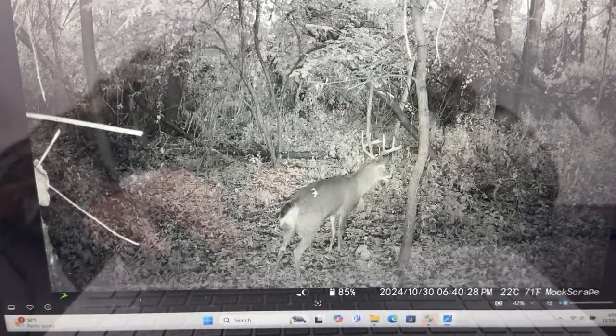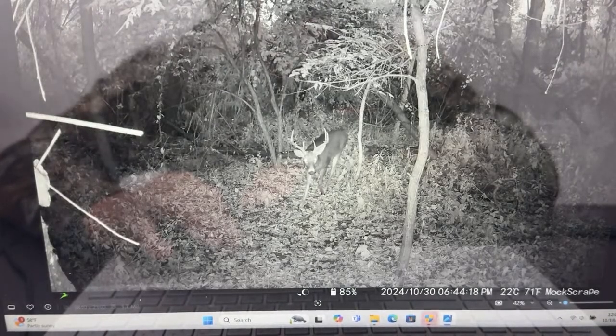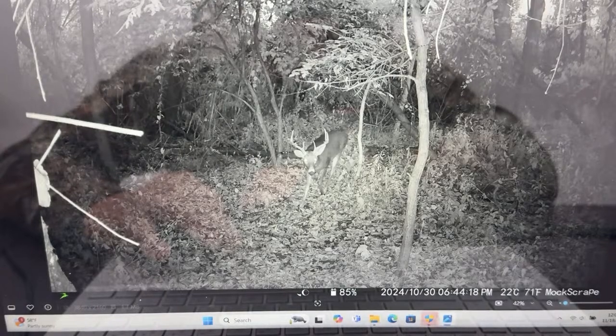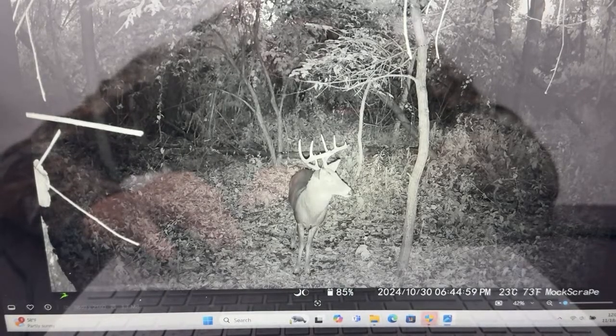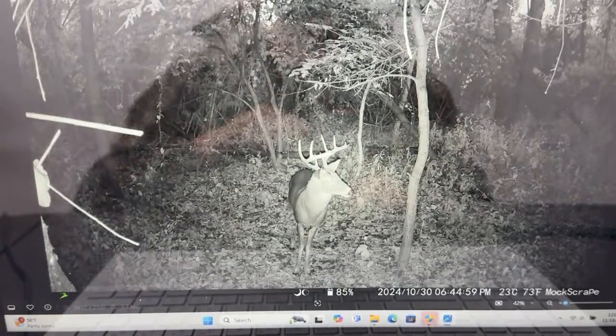So there he is there. There he's walking up to the vine. He's coming back now. There's a front view of him coming back down. That is 6:44 p.m., so that's right at the end of shooting light. There he is again. Very nice picture of him. Very cool. It's nice to see that quality of bucks there.